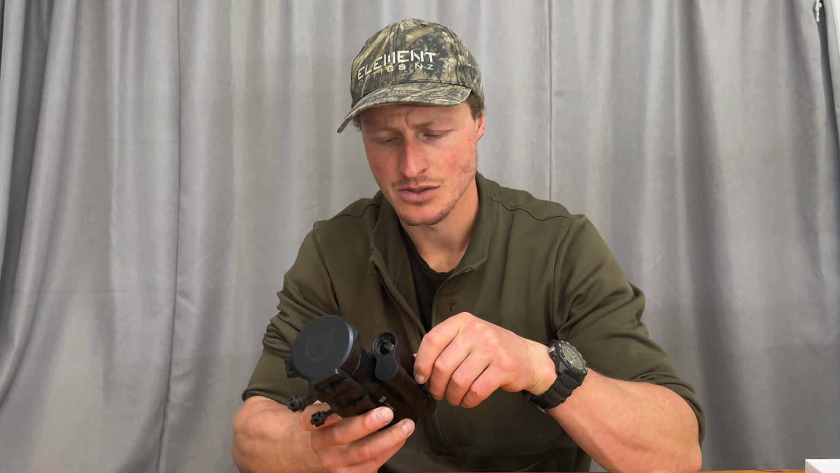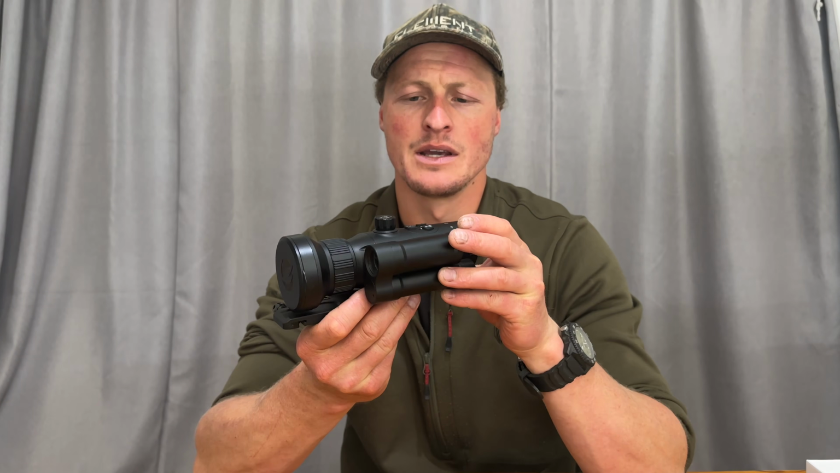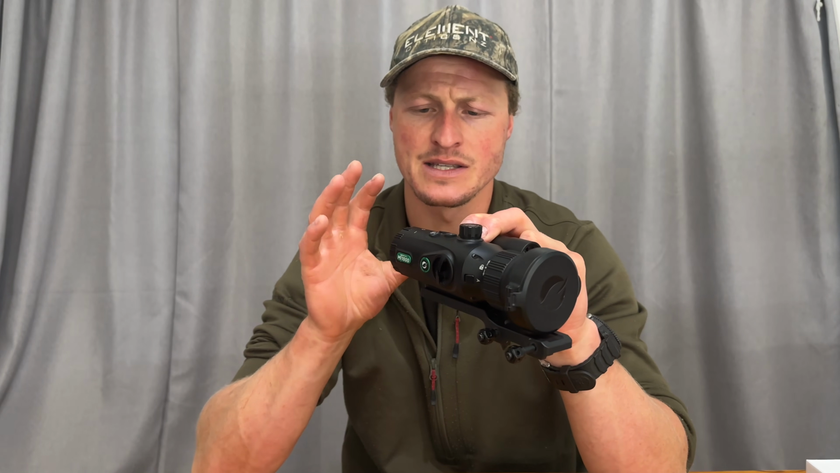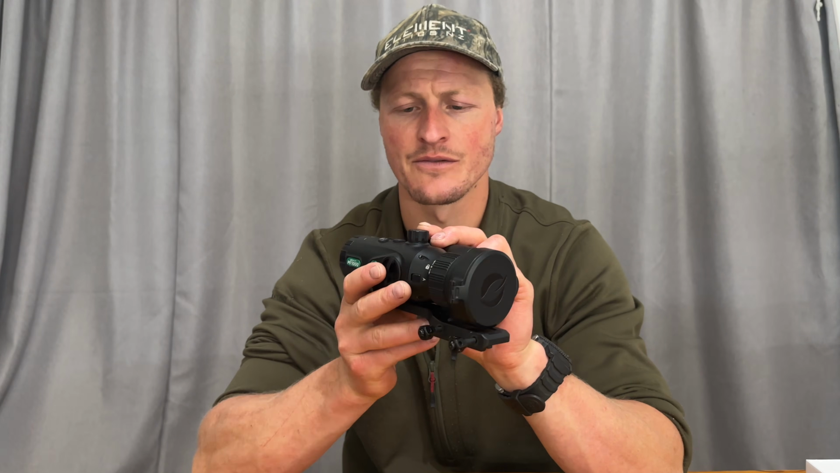So this has a detection range out to 1,300, and I think it's a really neat feature to have on the device and quite important when you're operating at night. I think it's very easy to look at these images and it's hard to judge range at night, so having a laser rangefinder is definitely beneficial.